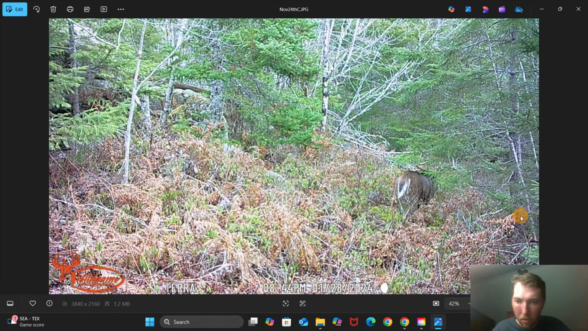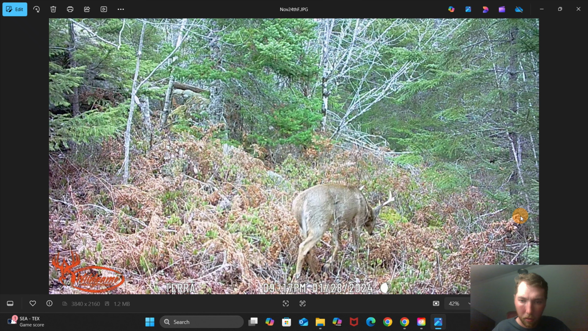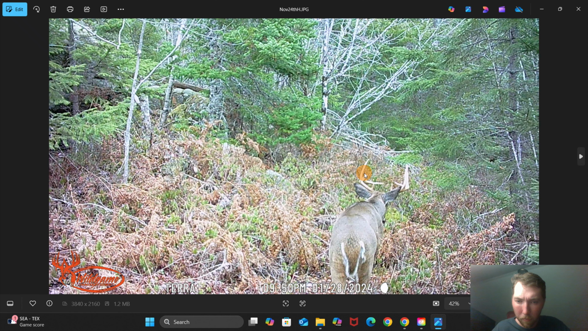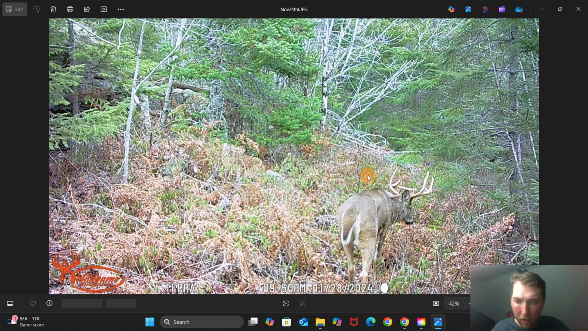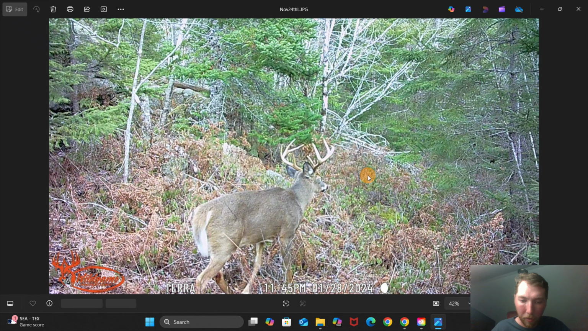1, 2, there he goes. 3, 4, broken point there on his left side. He's about to come back. 5, between 8:45 and 11:45.